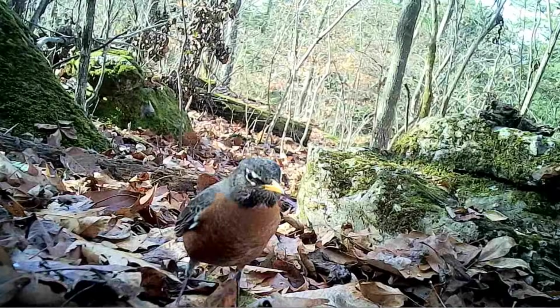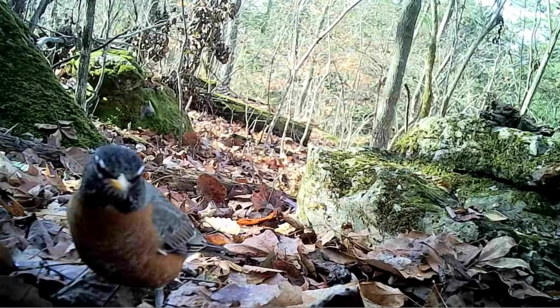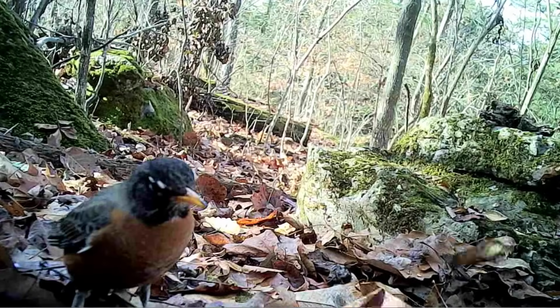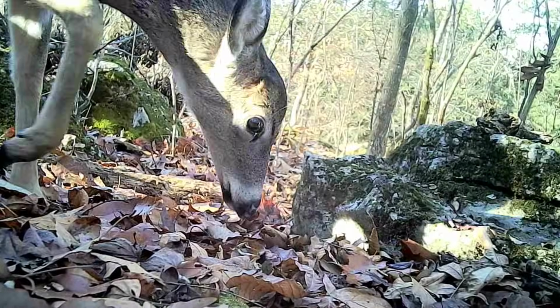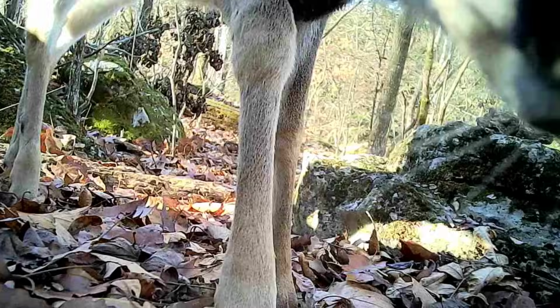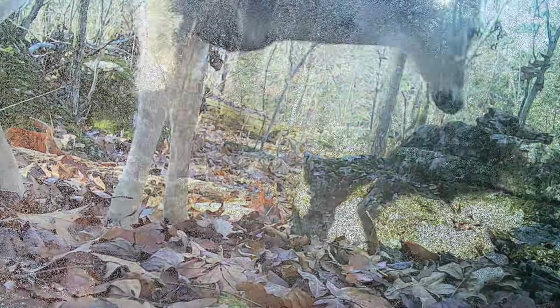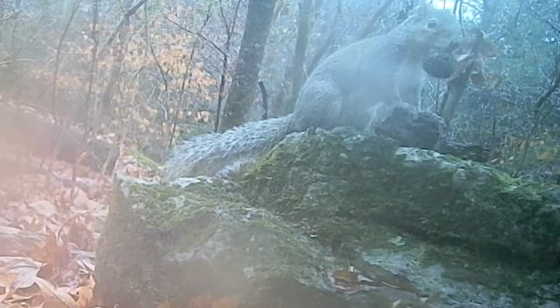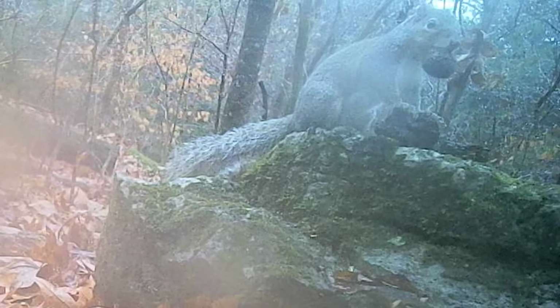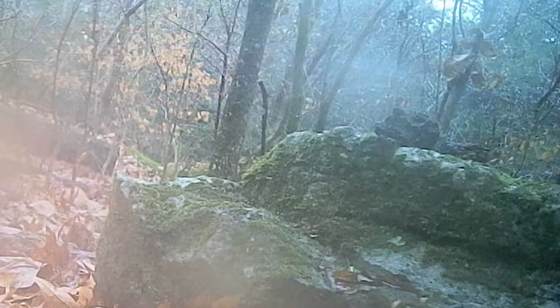And here at the log, all I filmed was a little old robin working these leaves. And of course, a little old young fawn coming through. And on a rainy day, there's old Ricky. Got him a walnut. He's moving on through.